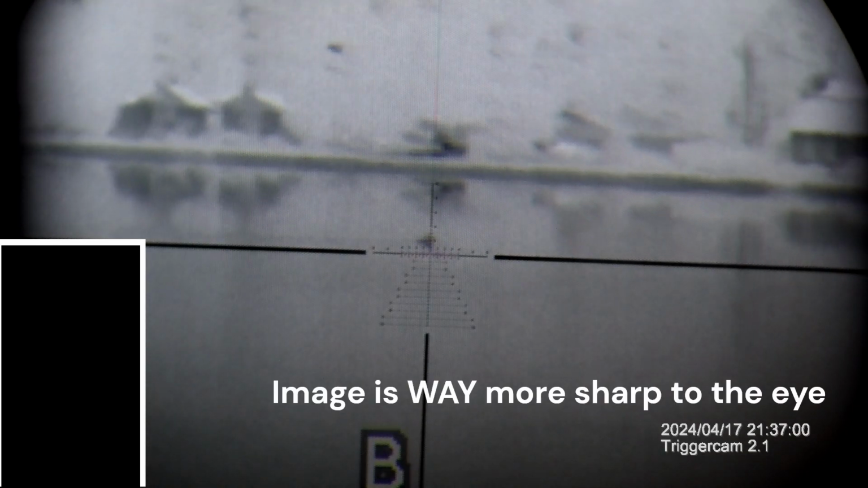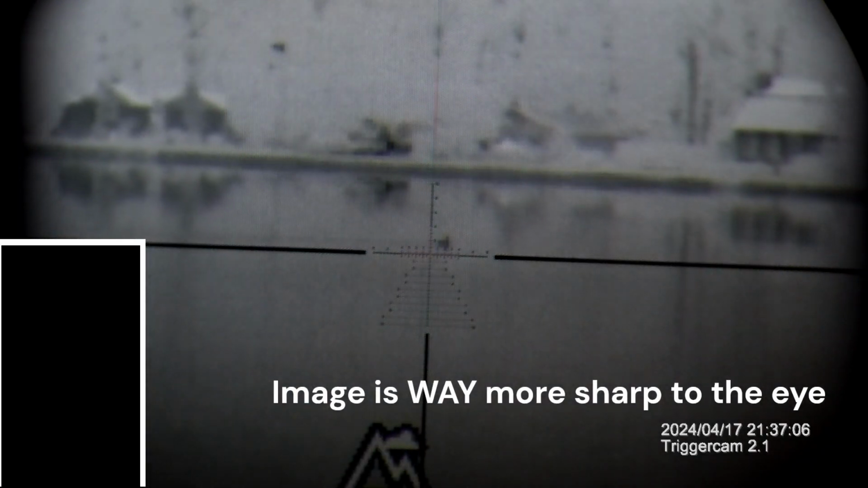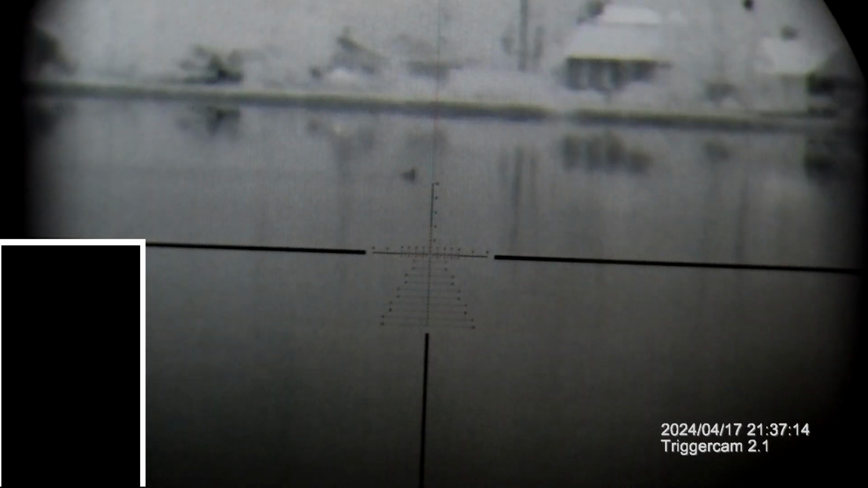And I'll do the digital zoom for y'all too. There's 2, 4, and then back to base, black. And we'll zoom in, 2, 4. Yeah, we can try and focus in on that little guy.